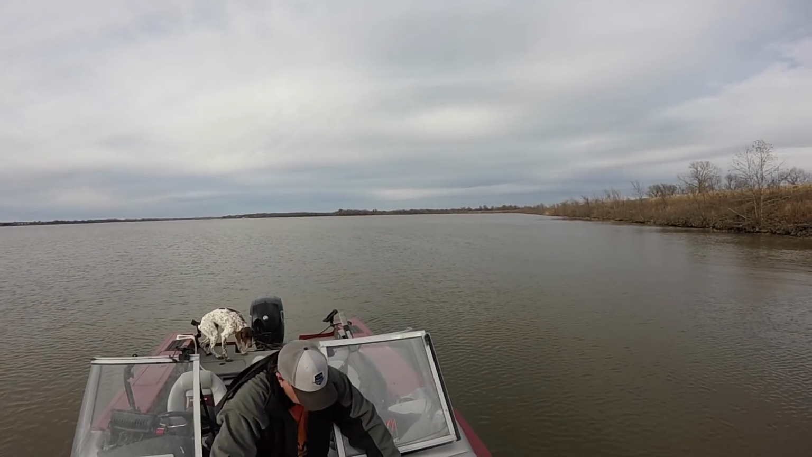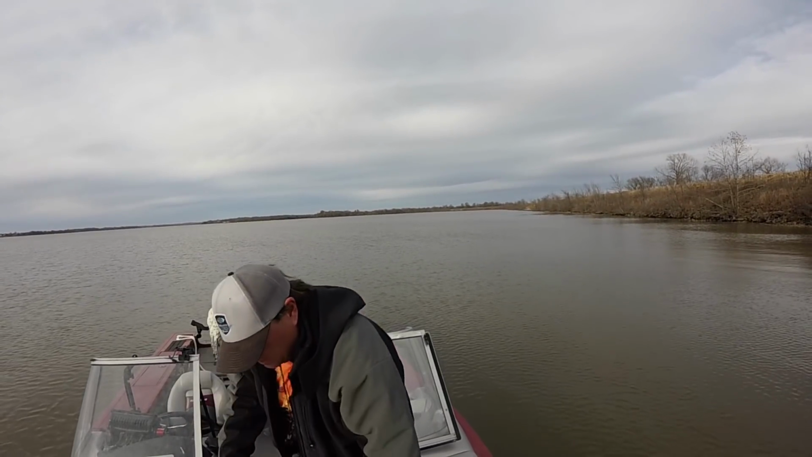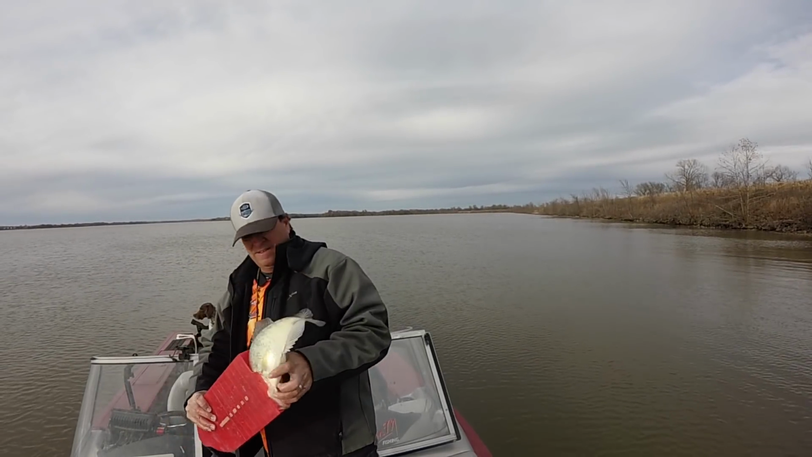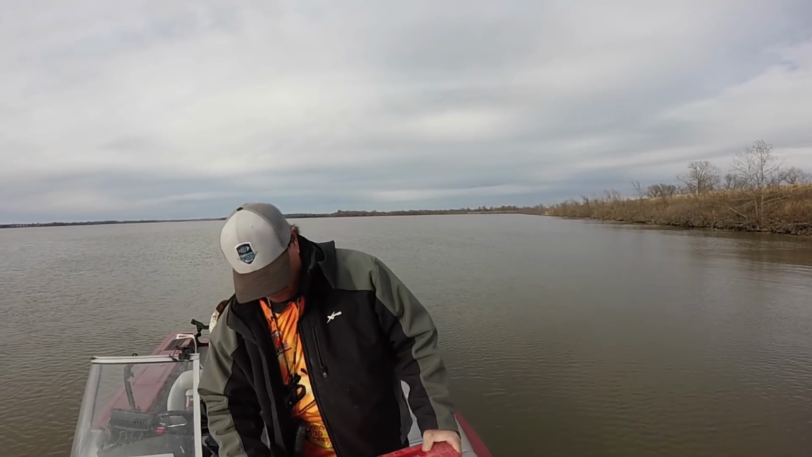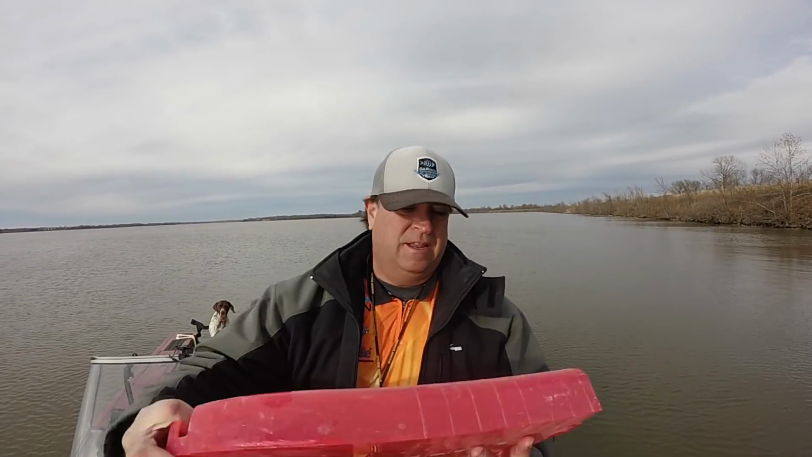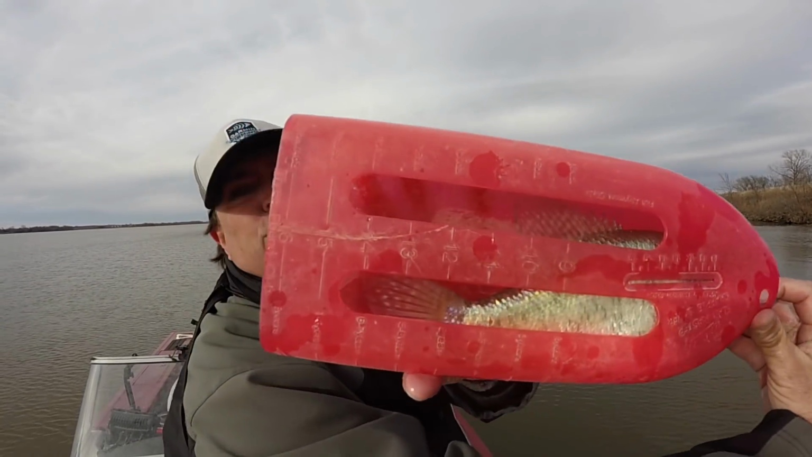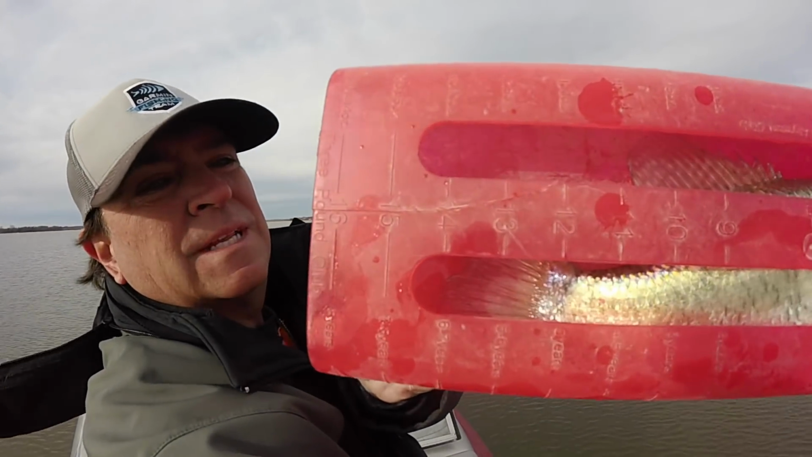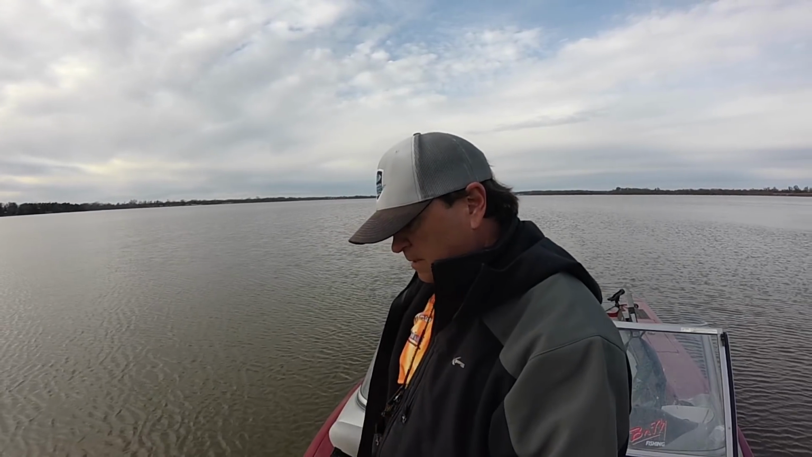Now I gotta get the net. Tell you what I'll do. I'll use the old BnM checker to tell you exactly. Damn thing won't even fit in there. Won't even fit in there. Alright. Look at that. We got him in the BnM checker. 14.5. Alright. 14.5-inch crappie. 14.5. That fish alone makes me happy that we came to Parsons Lake instead of stayed at Big Hill.